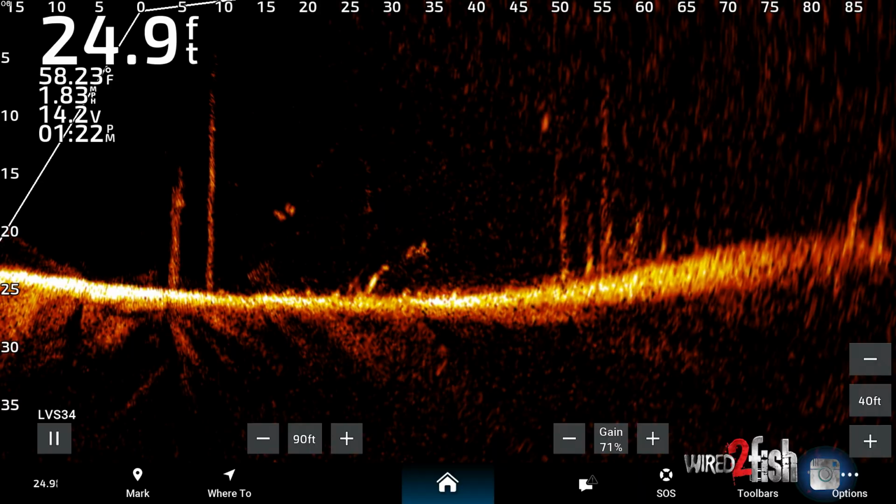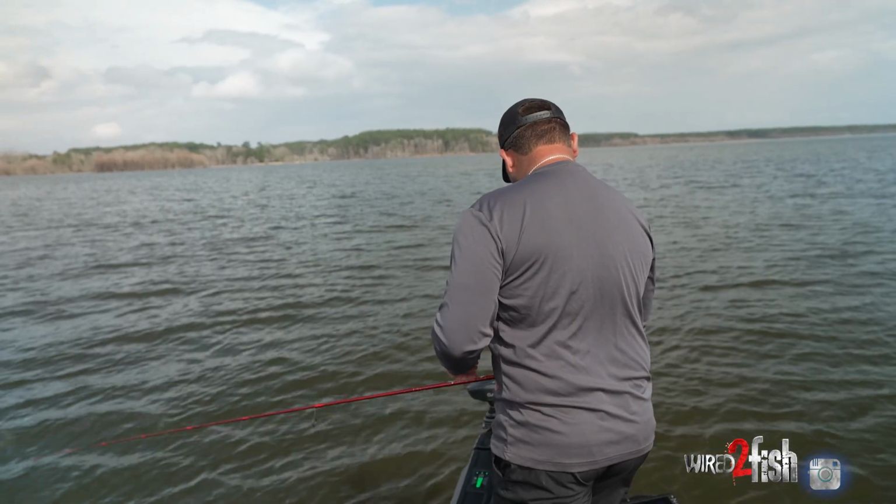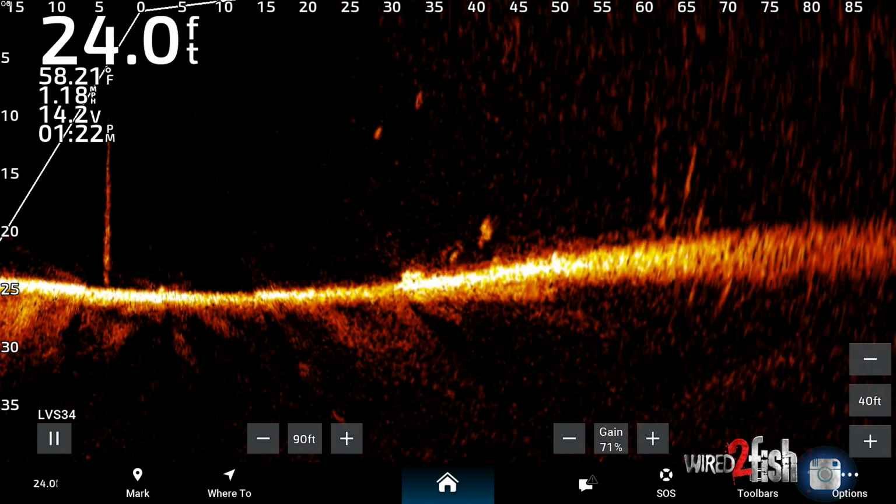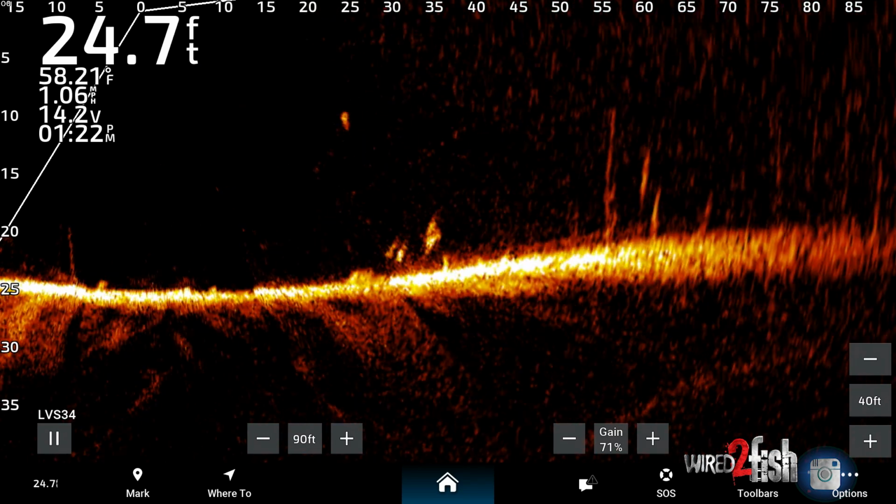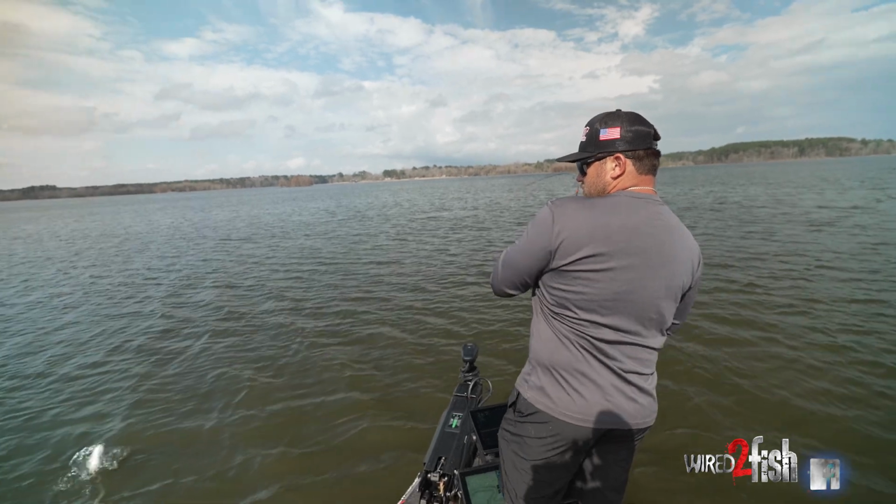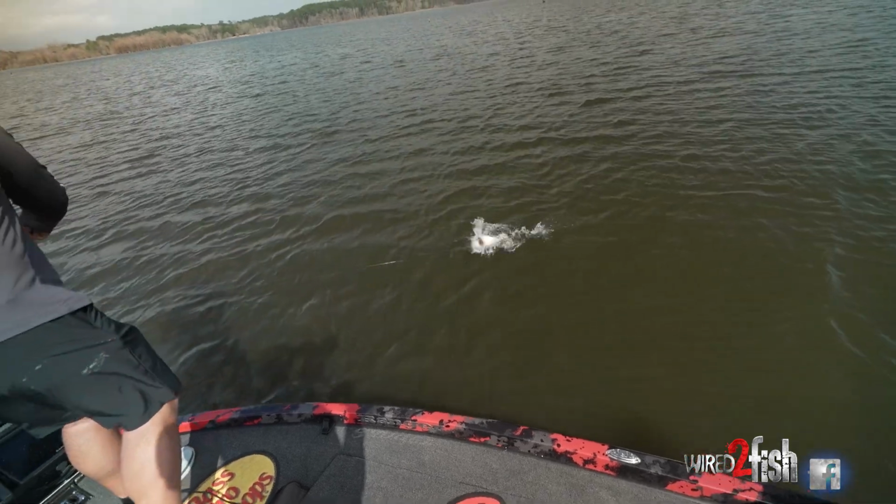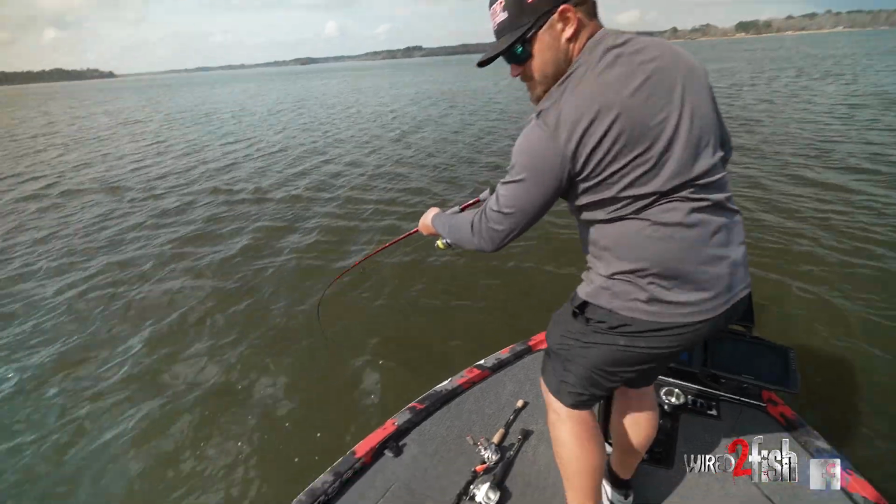There's one right there. It's about right at 10 foot under the surface. Should be the cast. Here he comes. There we go. Oh. Come here.